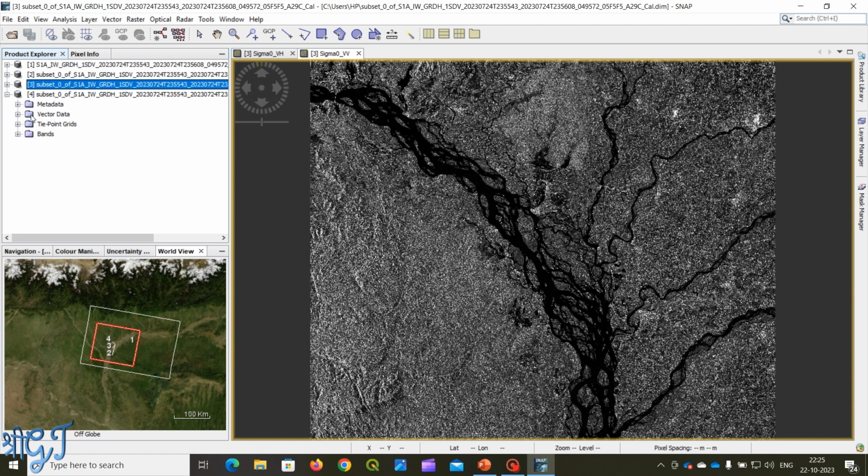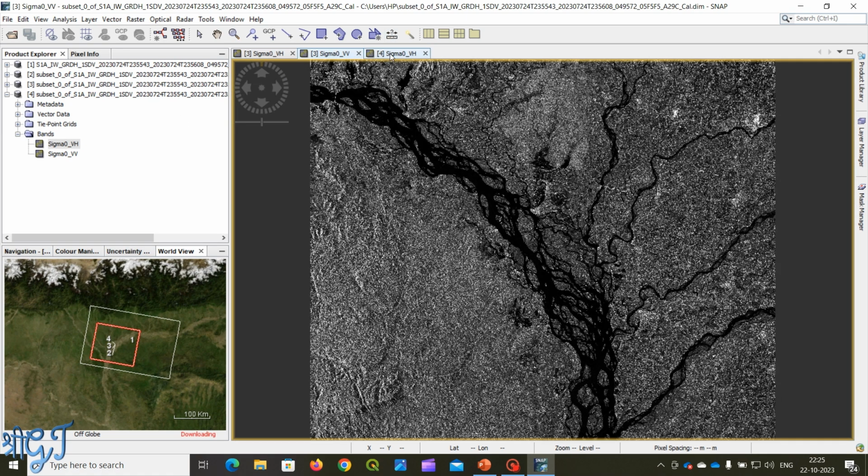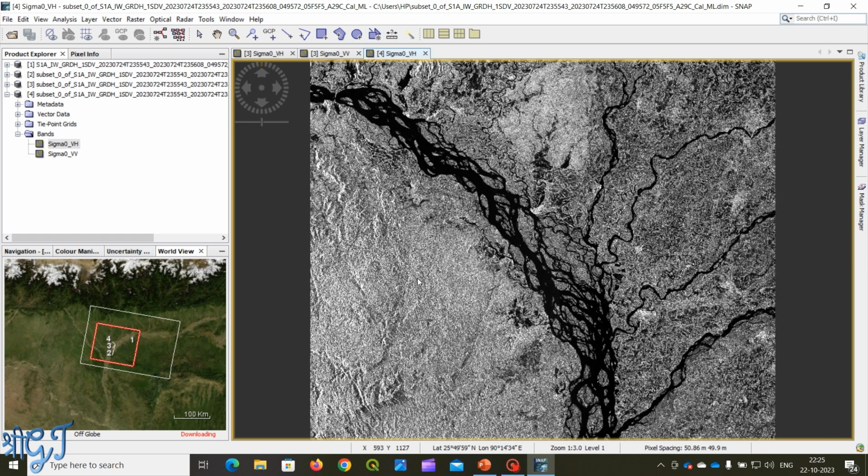So open the image after the speckle reduction. This image is smoother than the previous one. We can easily see the difference. This granular structure is called the speckle effect, and this effect is smoother in this image after the reduction of speckle. After this step, we have to perform geometric calibration.